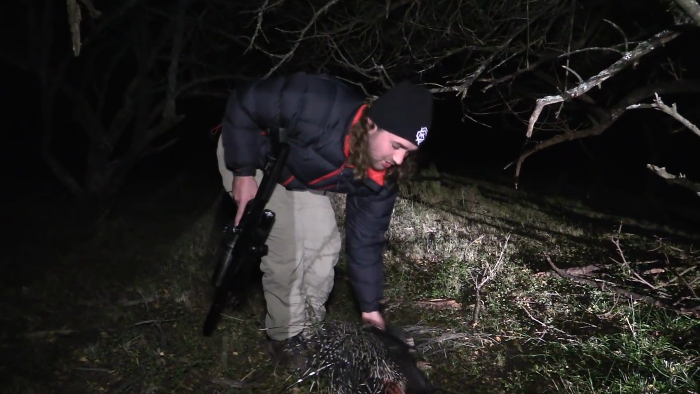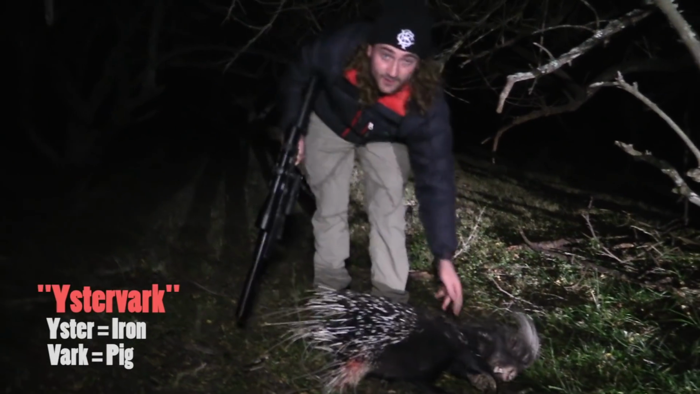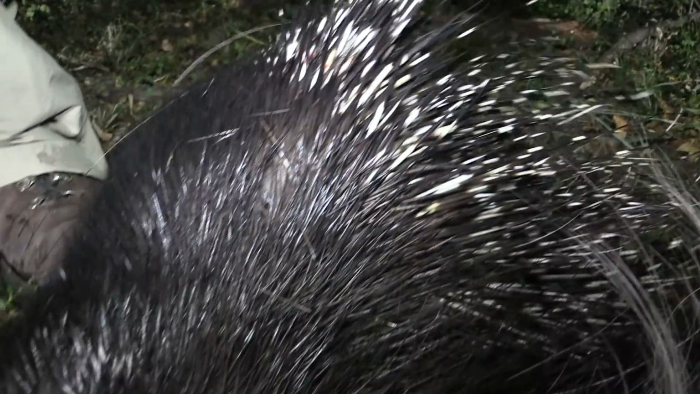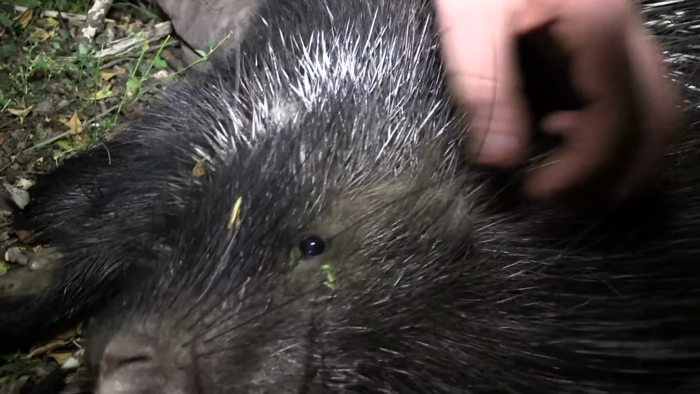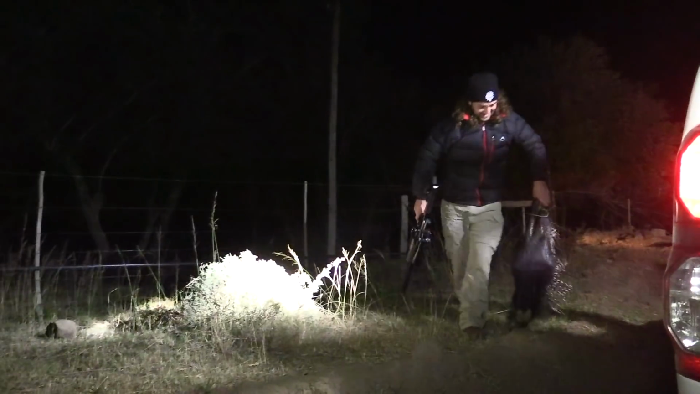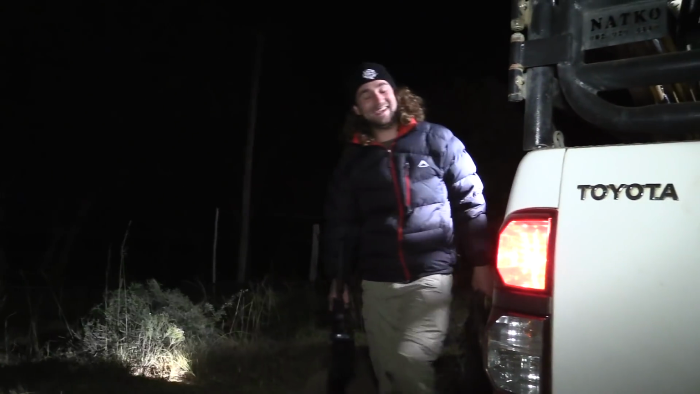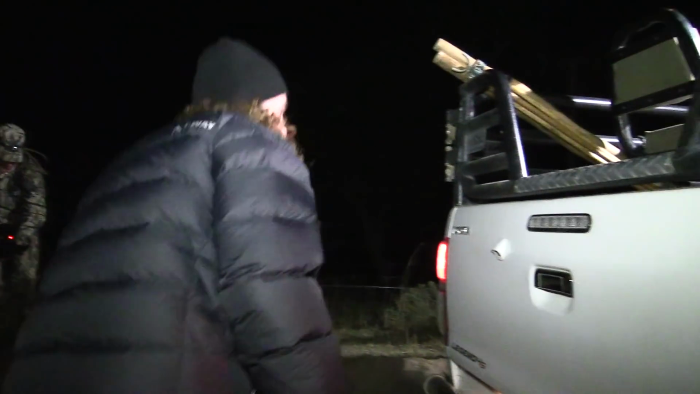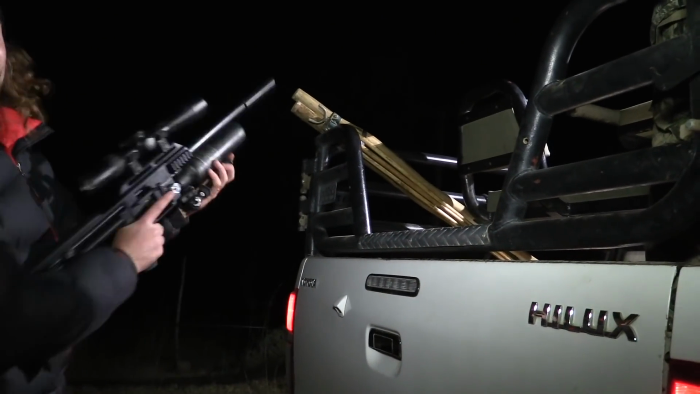So porcupine in Afrikaans is eystervark, which directly translates to iron pig. It's probably called that because of all its protection it's got. And it does taste a bit like pork. So we'll definitely take this one home and cook him. Yo, he's heavy. Start to huff and puff after carrying him for a while. Okay. On we go.